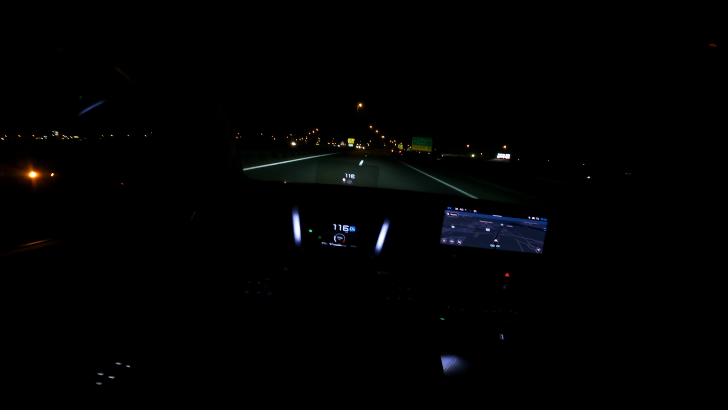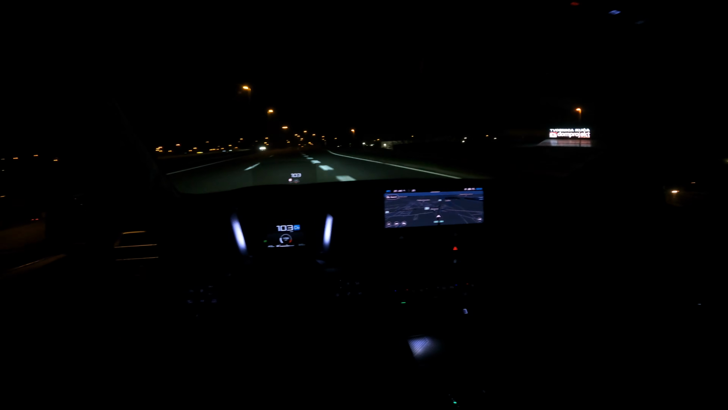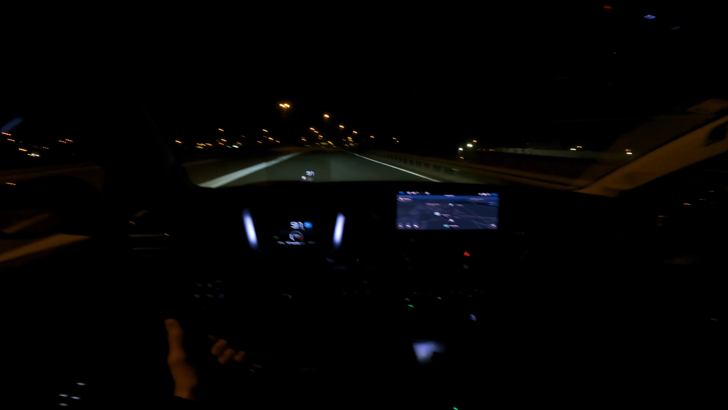Now, okay, this guy stopped here. This is my exit though, but I always like to keep some distance if the left lane is free, just to go around the guy, so it's safer for him and me.